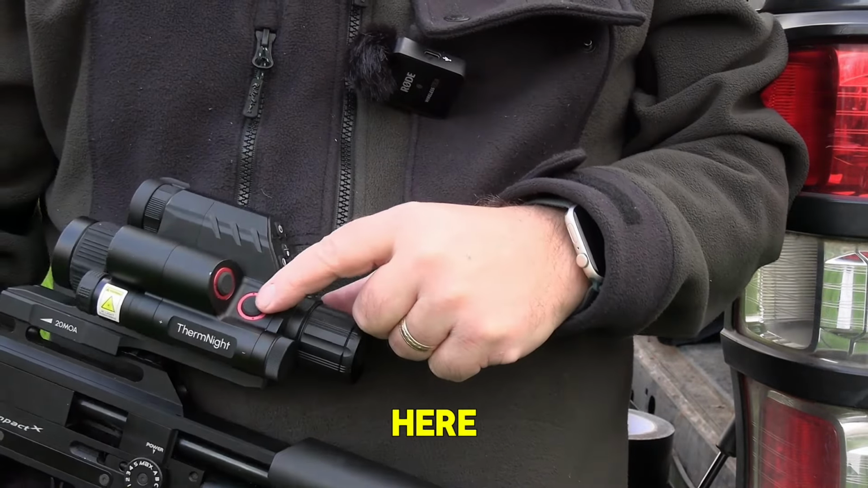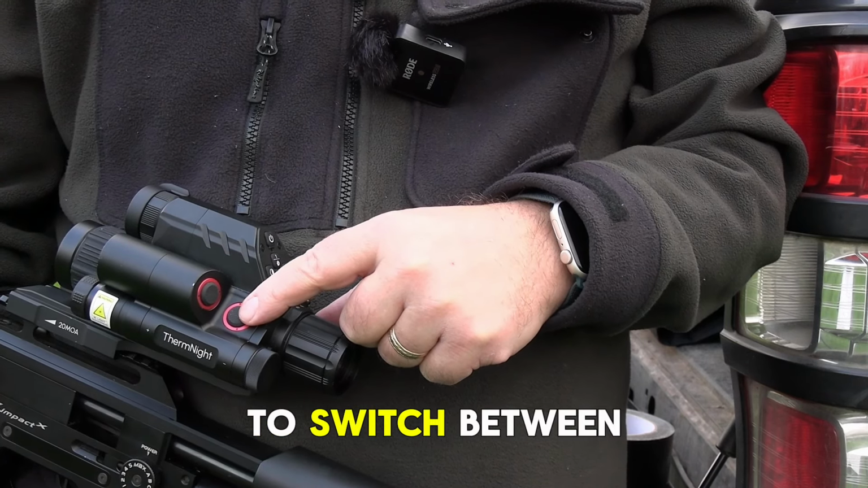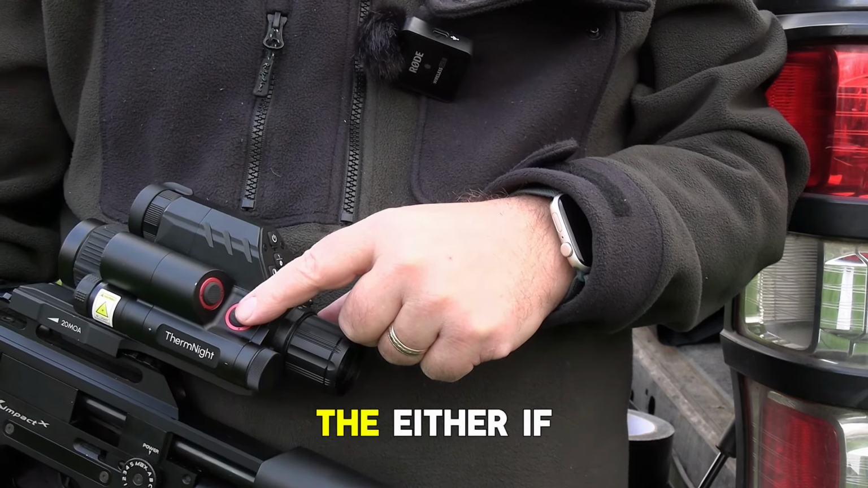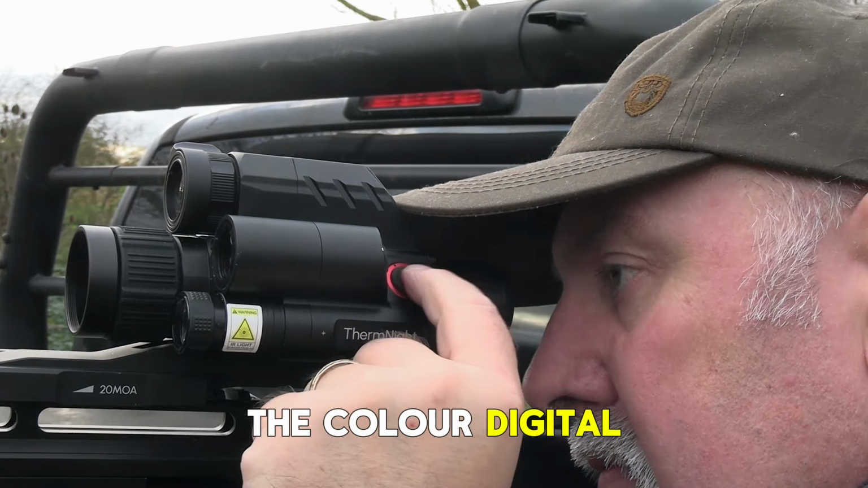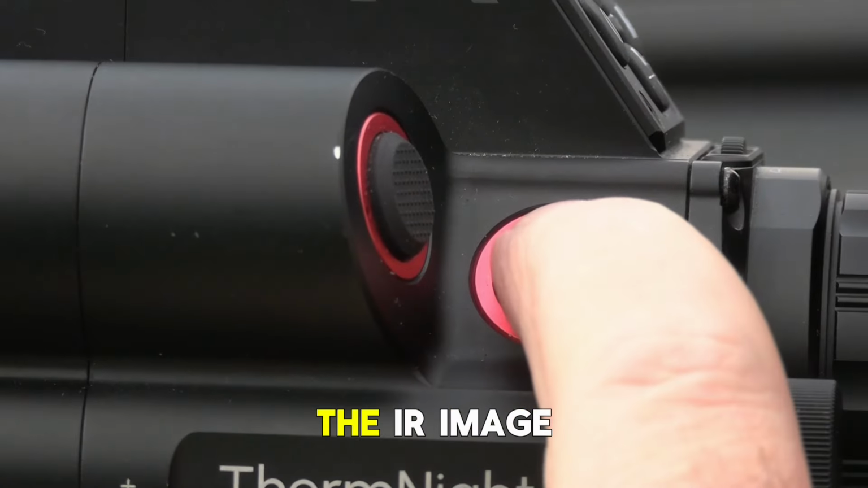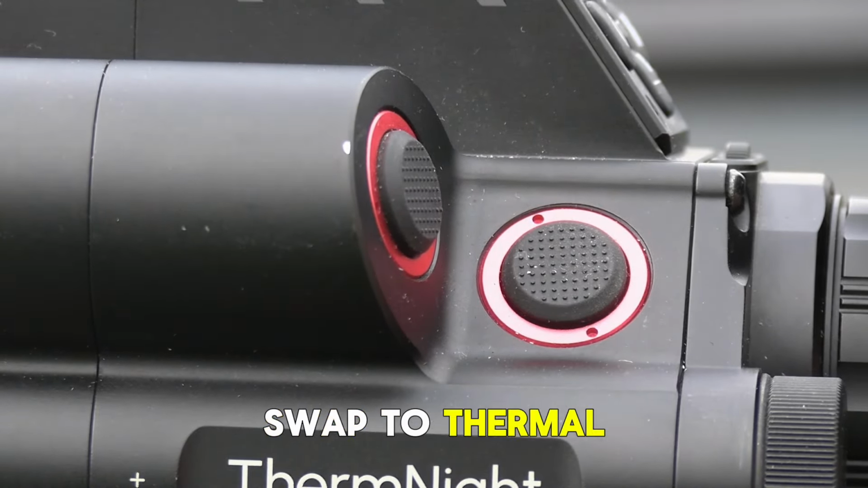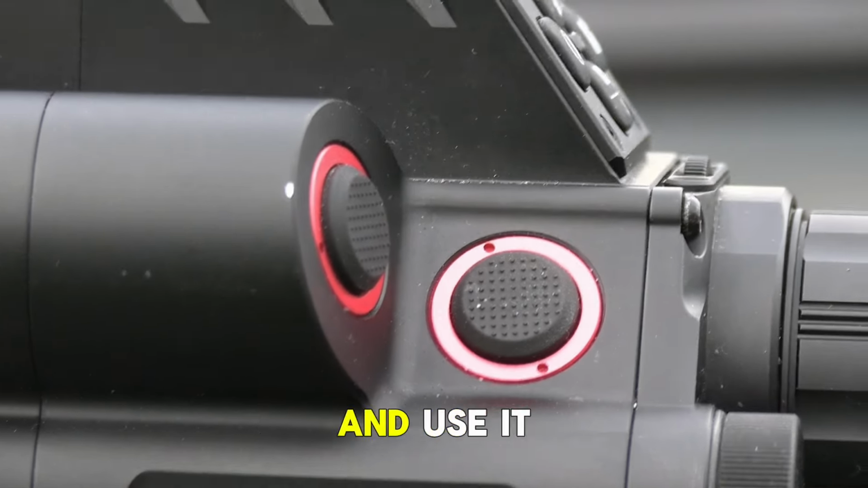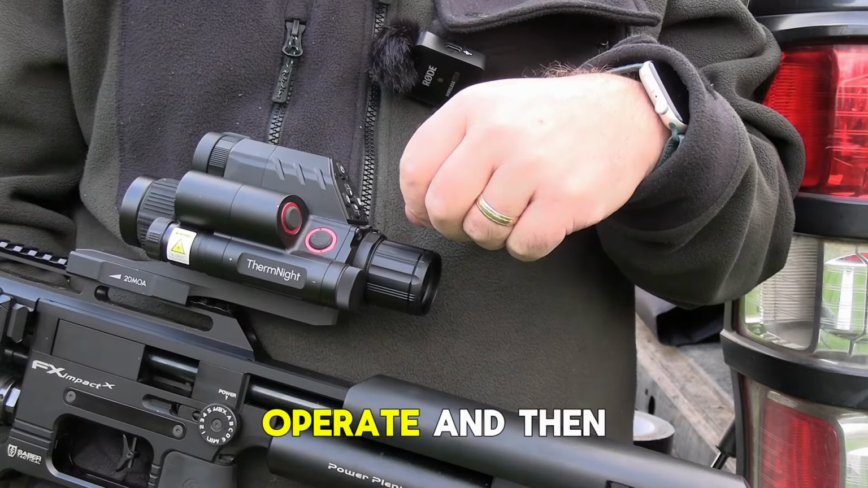This button here is the button you'll need to use to switch between, if you're shooting in daylight, the color digital image and then swap to thermal, or if you're shooting at night, the IR image and swap to thermal, or just swap to thermal and use it all the time if you like. Again, nice big chunky button away from everything else, very easy to operate.